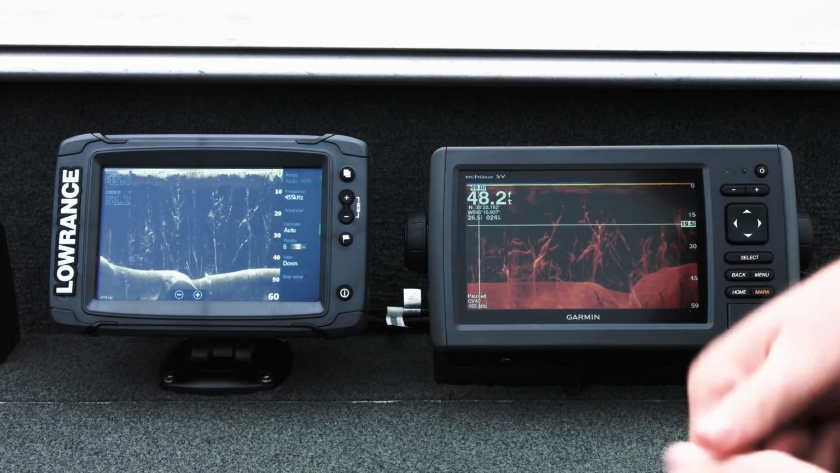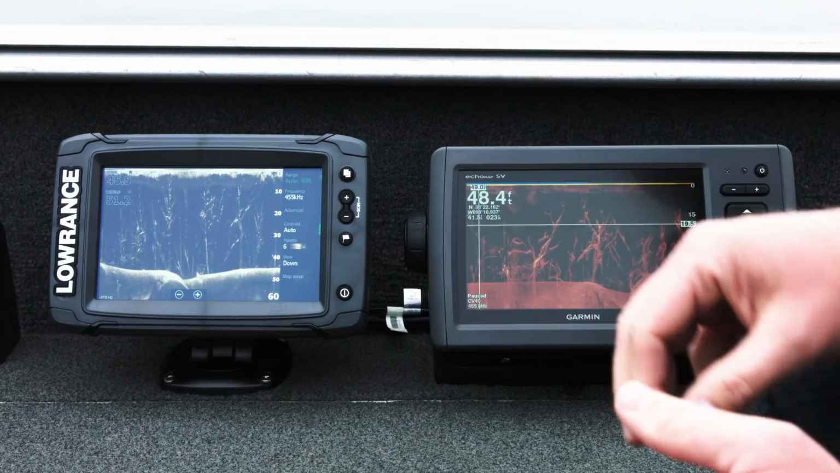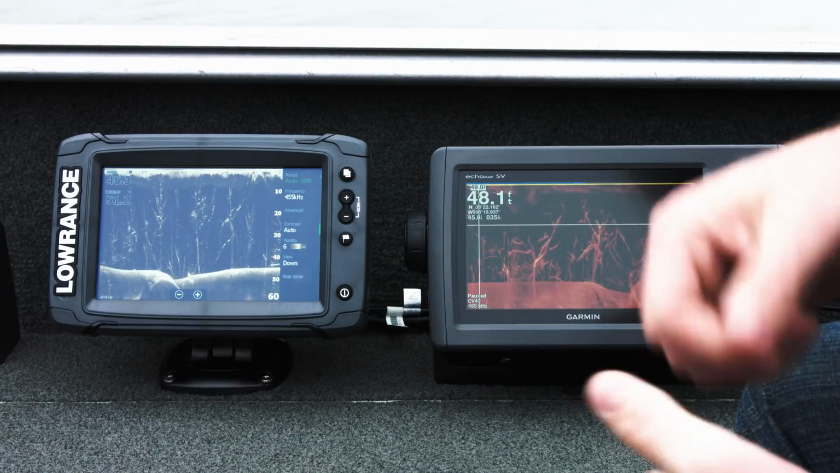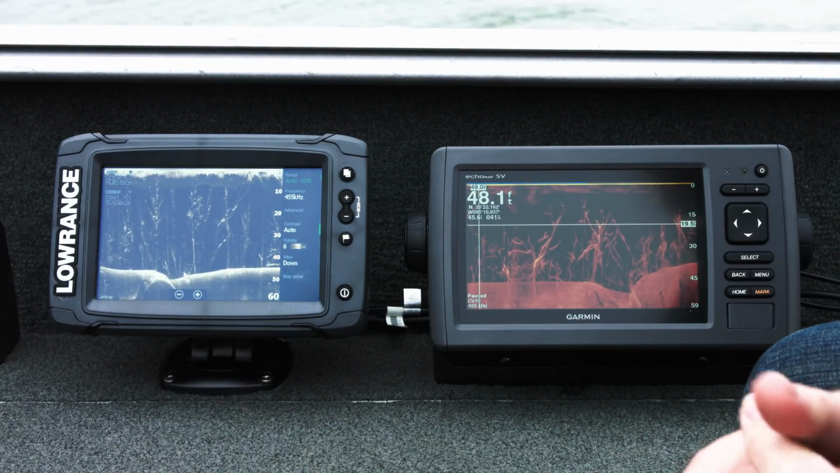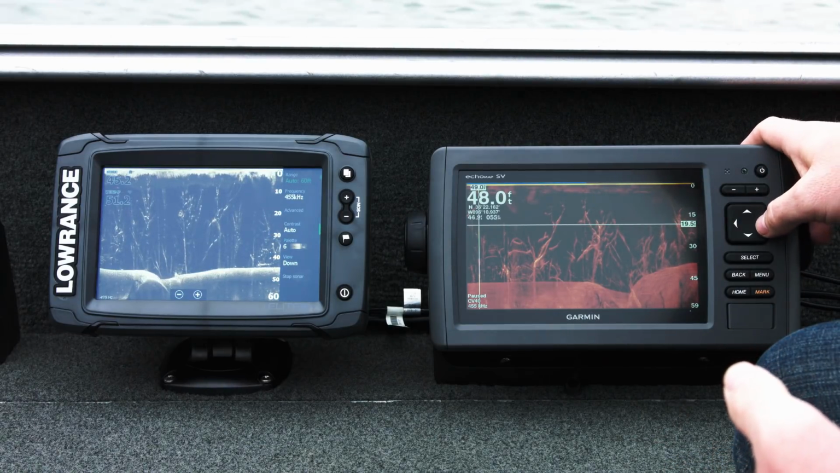Again, real downscan, downward facing elements gives us this very crisp, very clear, undeniable picture of what's going on underneath the boat. I see trees and I see fish because down below us there are trees and there are fish. I don't have to see the big heavy blobs and masses that I see on the Garmin ClearView unit.